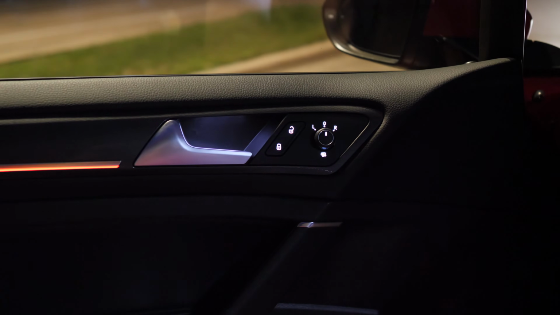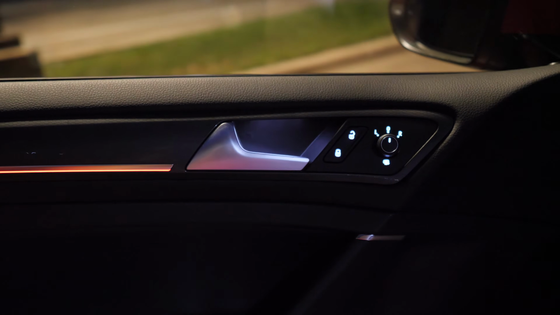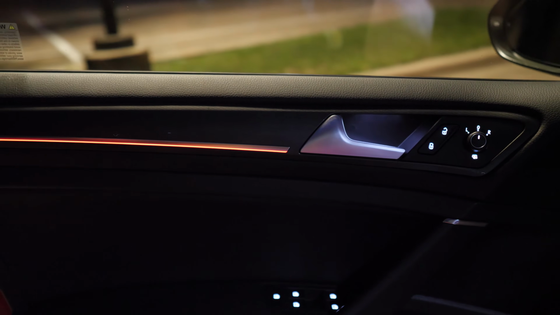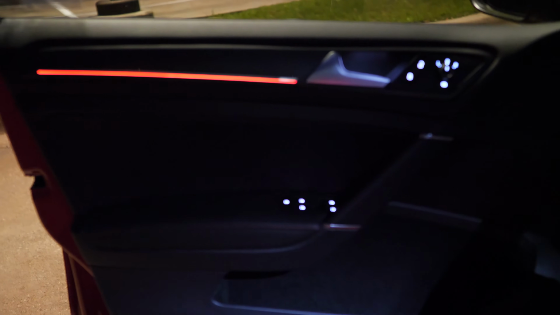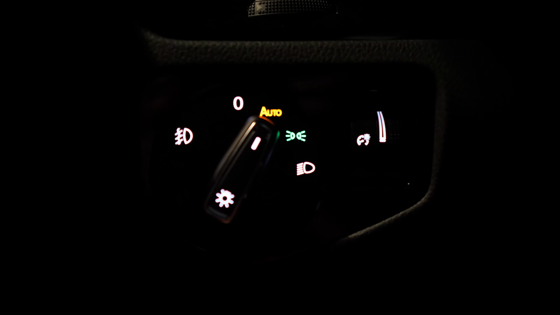Now as we hop inside the interior, you'll see those mirror controls, those lock controls. The door handle is even backlit, illuminated, and then you've got this red running on the inside of the door. It does look really nice and makes for a nice interior, and your window switches down below are illuminated as well. Now here are our actual lighting controls.